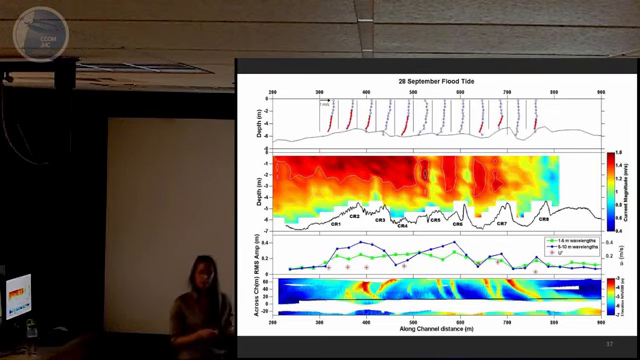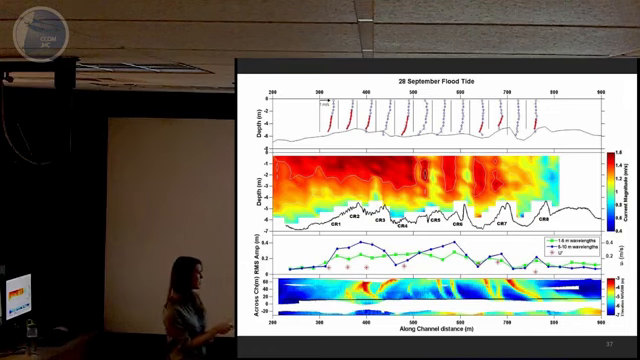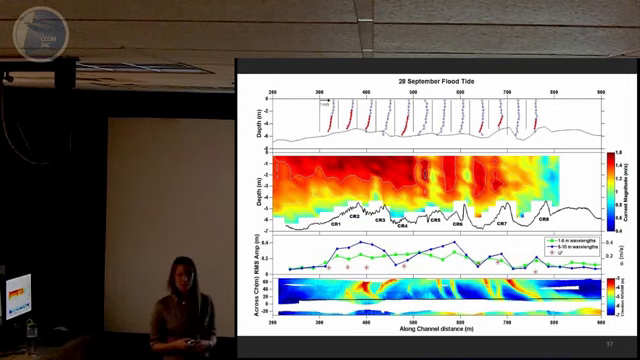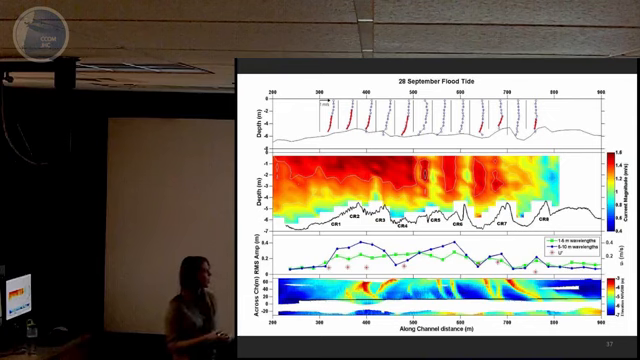And those U star values are shown with stars down here. And also on this third panel, you see the RMS amplitudes of the 1 to 5 and 5 to 10 meter wavelength megaripples. So the 1 to 5 in green and the 5 to 10 in blue. And I think the first noticeable spatial pattern you see is that during this flood tide situation, the currents are actually weaker over the crests than they are over the troughs. So if you think back to our highway metaphor, you can think of the crests being speed bumps to the current flows.